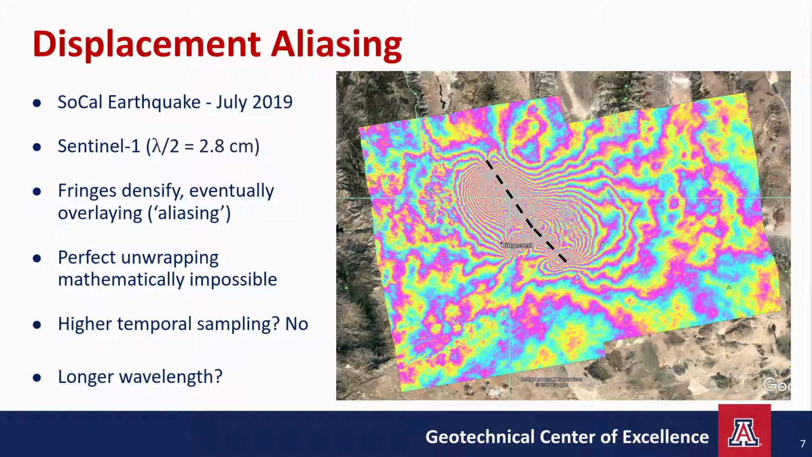One more scenario related to unwrapping. This Sentinel-1 interferogram captured the SoCal earthquake in July 2019. Sentinel-1 has a ruler, or lambda over 2, of 2.8 centimeters. So every fringe you see here represents 2.8 centimeters of displacement. So what's the highest magnitude displacement here?